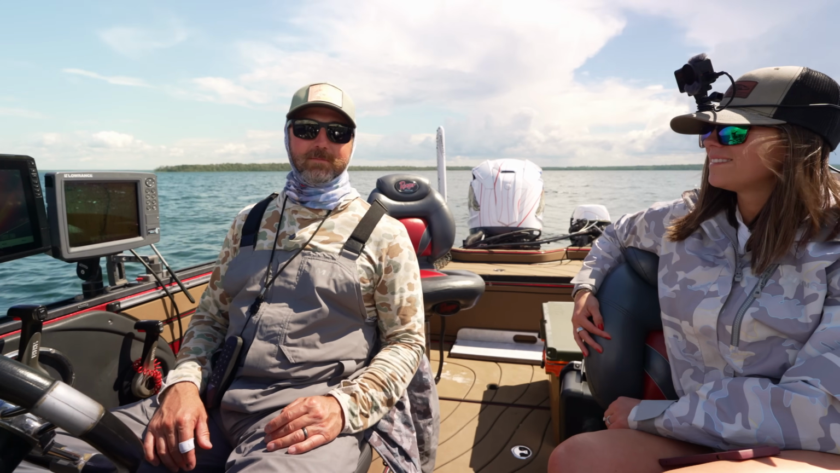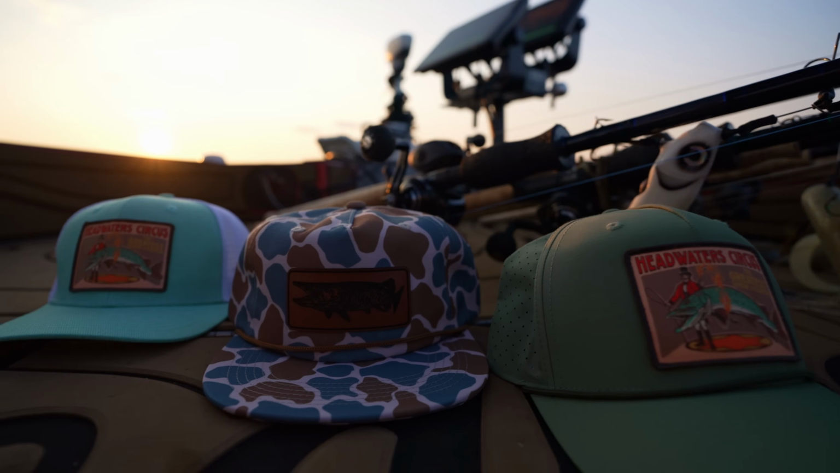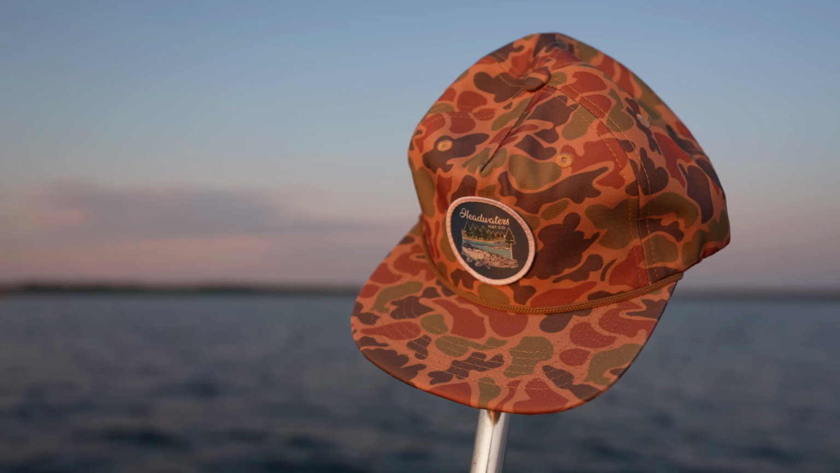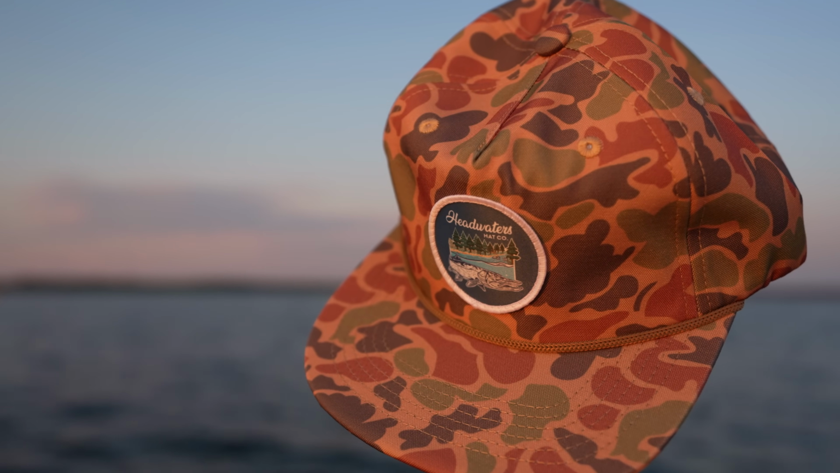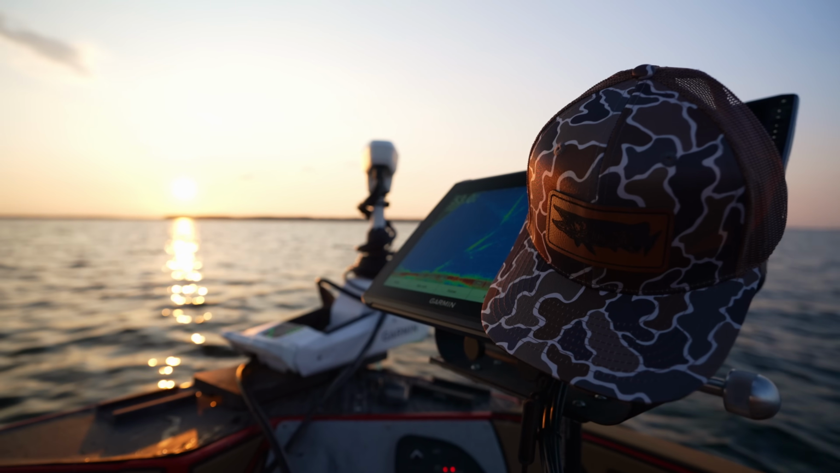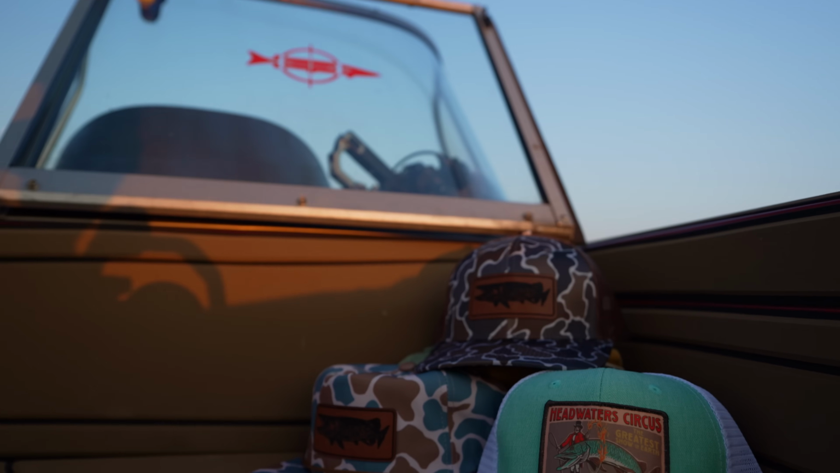So sweet. You have so many fun patches. And people can buy your patches too, right? Sure. I've got some patches online on my website that are for sale, and if they have a specific hat that they like, that they don't necessarily want to buy one of my hats, they can buy a patch. You can take it to a local shop. Typically, it's like $4 to $6 to sew a patch on.